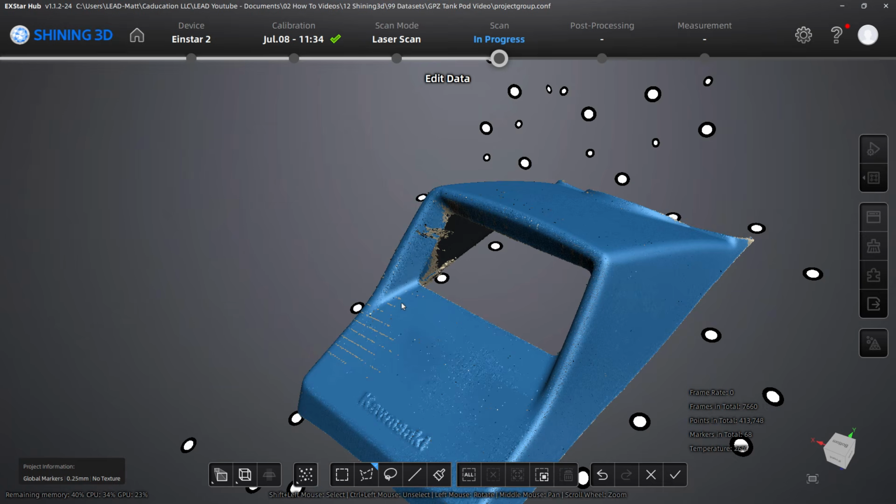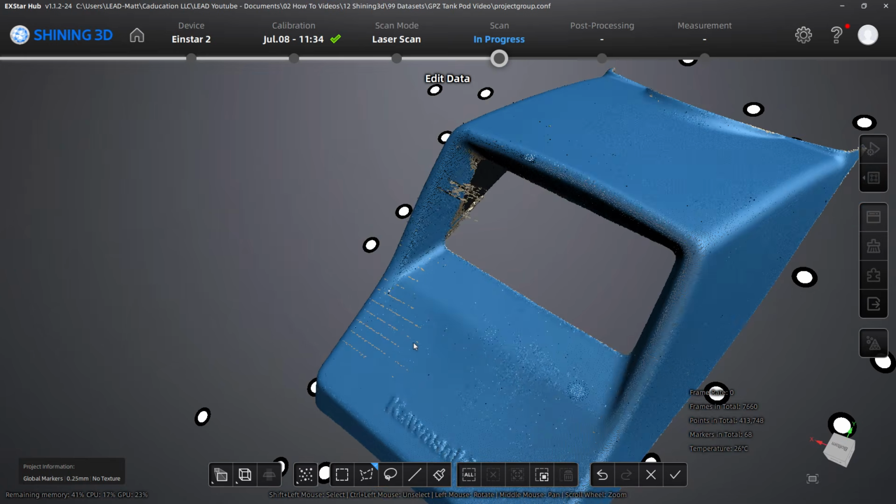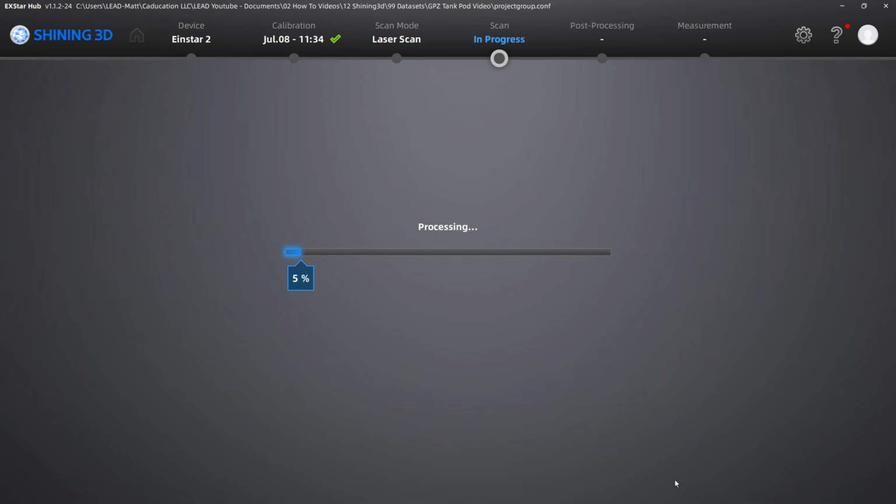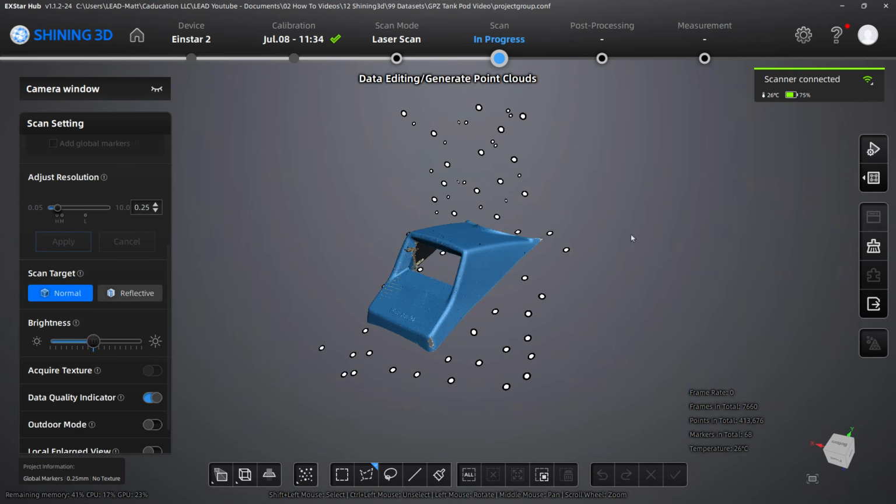There's some stuff that's floating around in here. You can see there's some lines here. Again, this is why we want to scan it in 2 directions to kind of help that out. Once we're done with a little bit of this cleanup, we're going to apply. And then after we apply those changes, the next step is to move on to generating a point cloud.